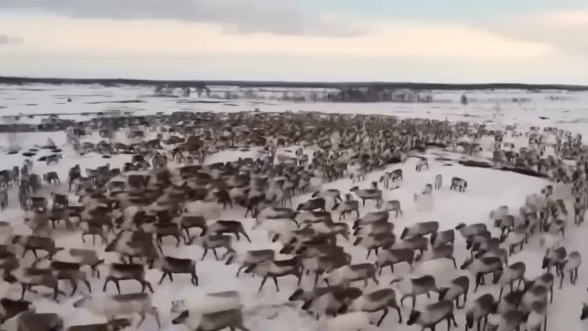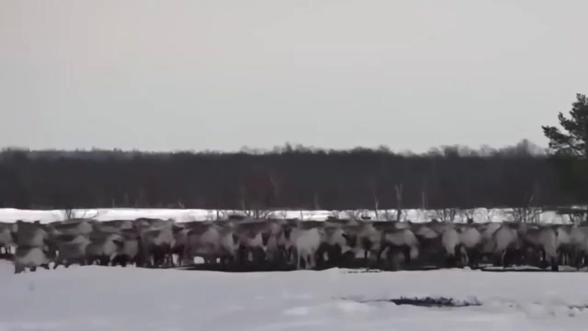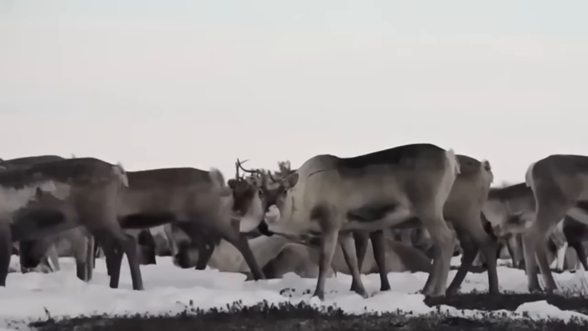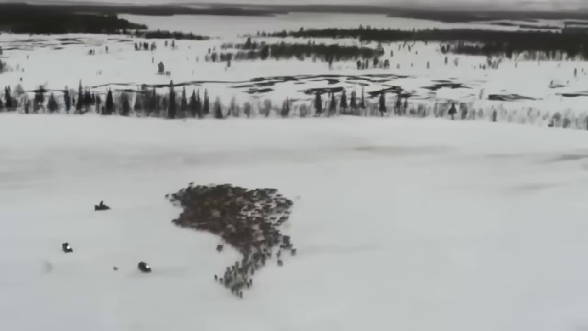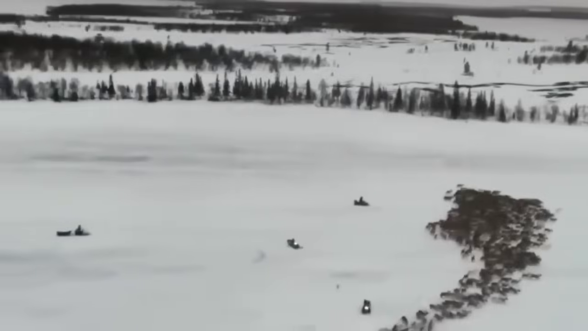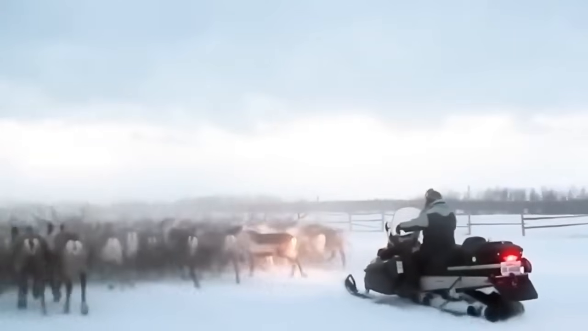Reindeers. Lately, some really strange animal videos have been going viral on the internet, and it's freaking people out. The latest one was shot by a drone, and it shows a bunch of reindeer walking around in a circle like they're hypnotized or something. Some folks think this is a sign from above that the world is coming to an end, or that a major natural disaster is about to go down. Nobody really knows for sure what's going on, and even the experts are stumped.